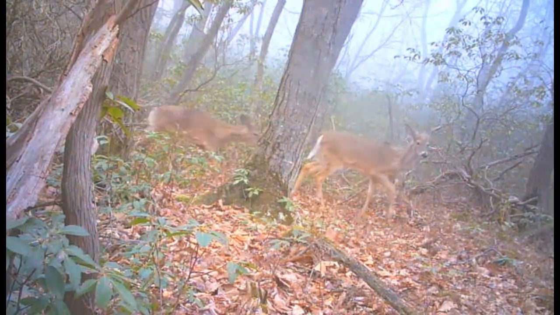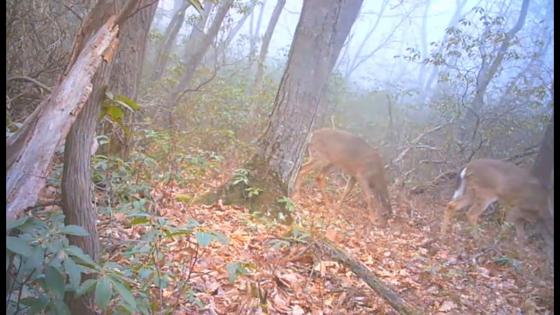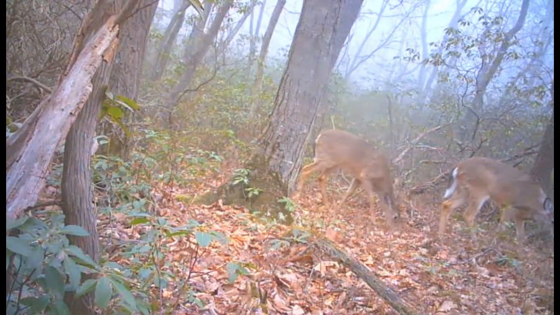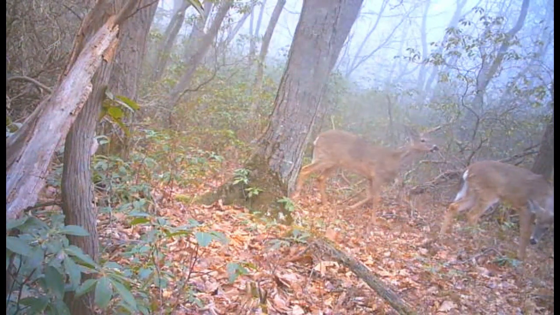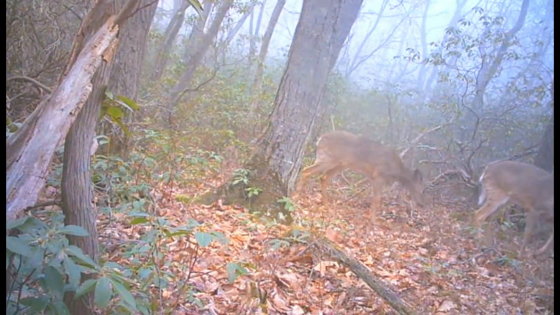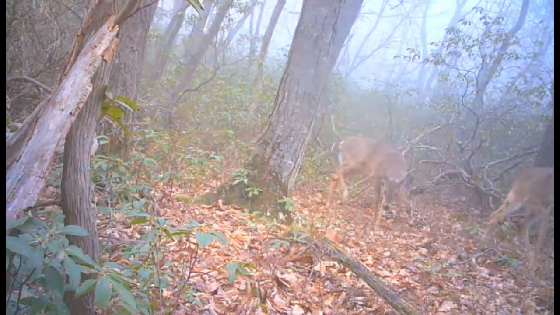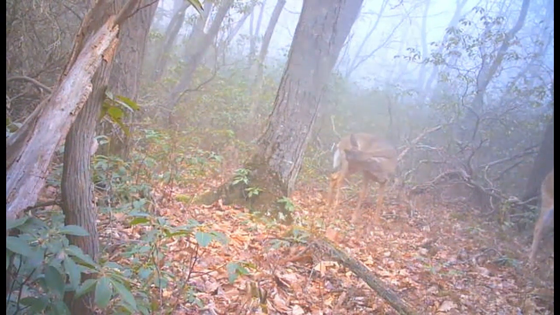And I don't know if the 2 here following her are her fawns from last year or not for sure. But the one kind of looks like it's got some bumps on its head that you'll see here in the next few little video clips, and the other one definitely looks like it's a doe tail.